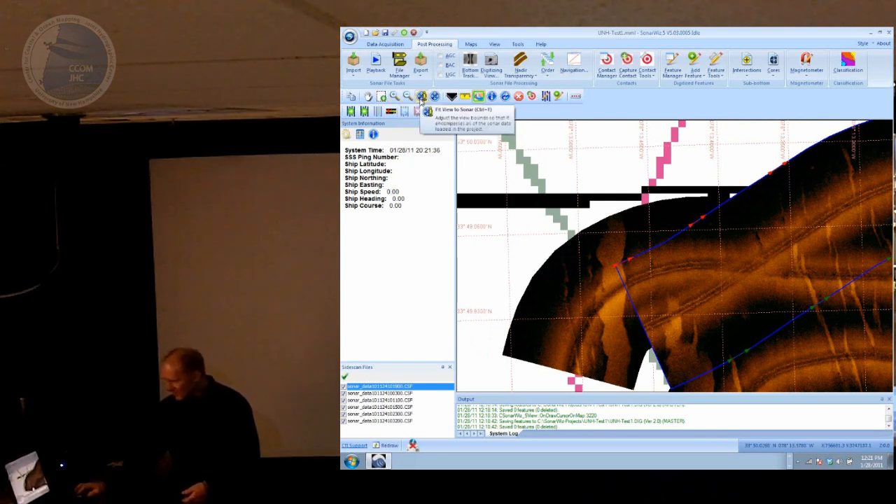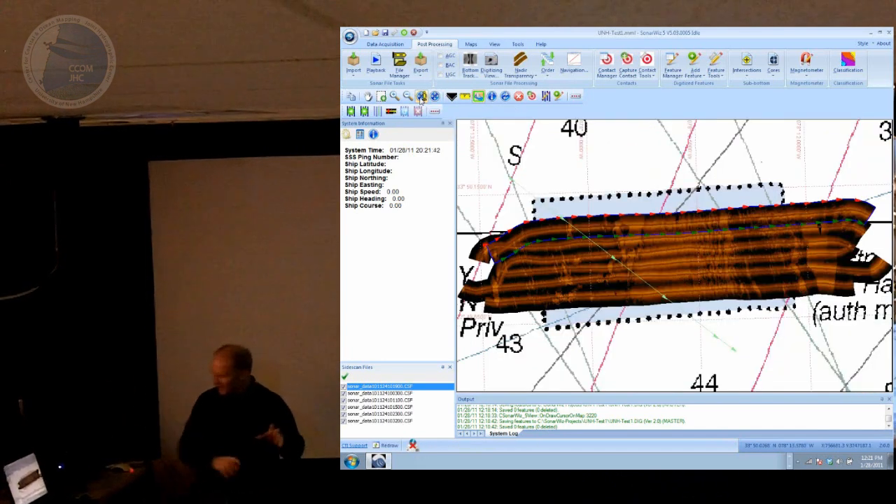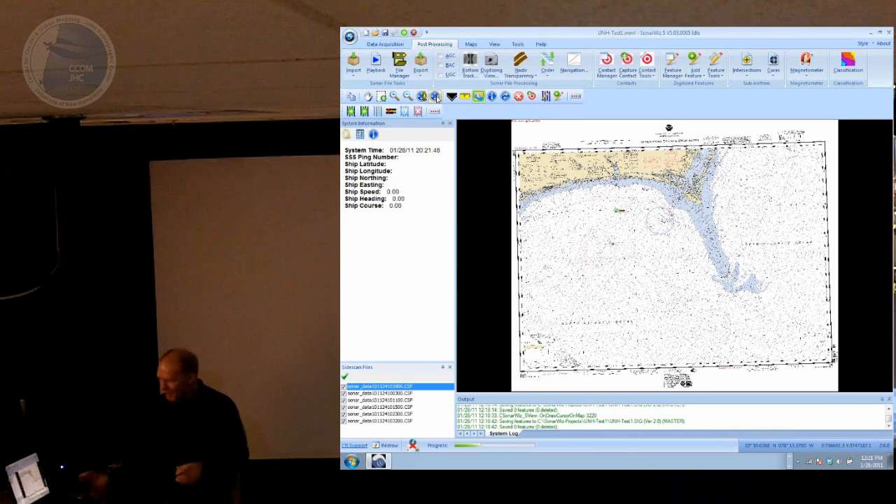This one's good. The little circle here with the sonar in it is zoom to sonar extent. So if you get lost, if you forget where your data is, it's a good one to bring you back, center you up on the sonar data. And the one right next to it is zoom to everything in your project.